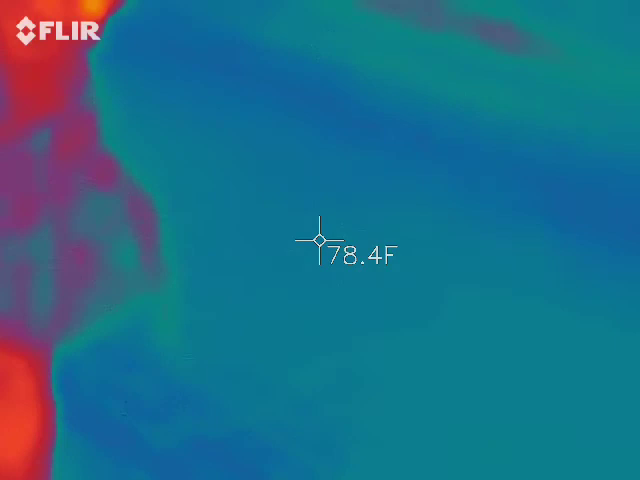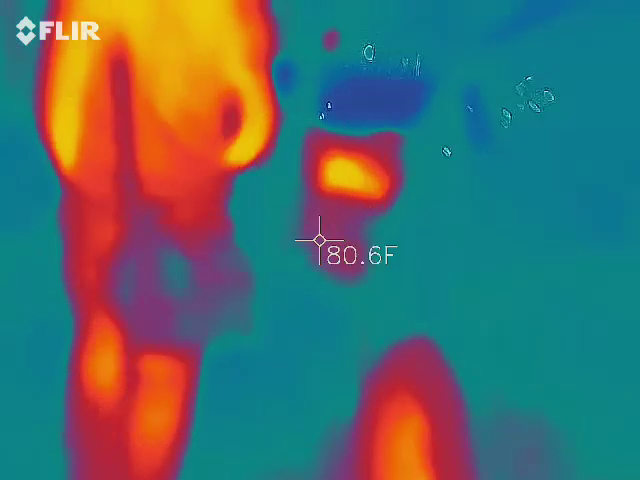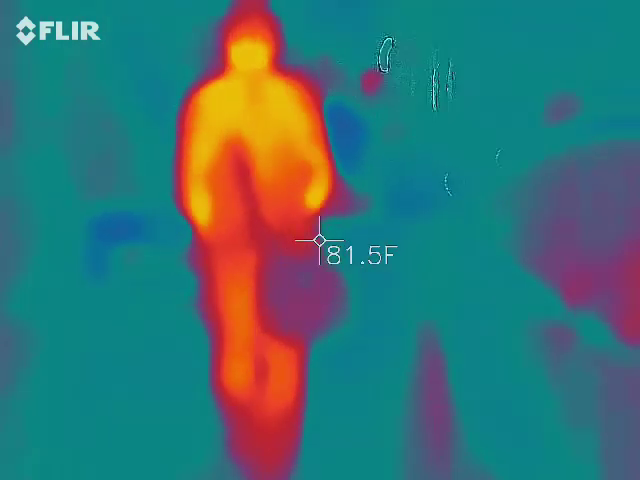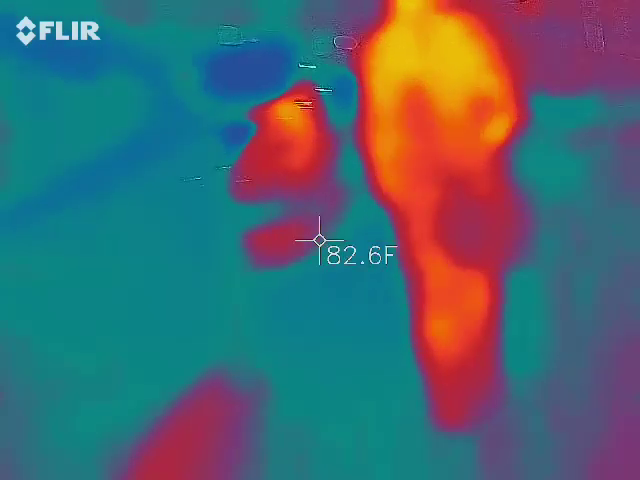Crazy. That orb on the moon is killing me. It's crazy. That's a great sign.